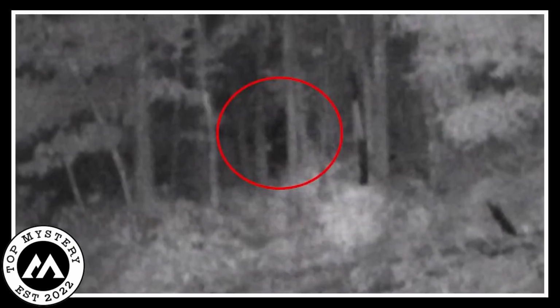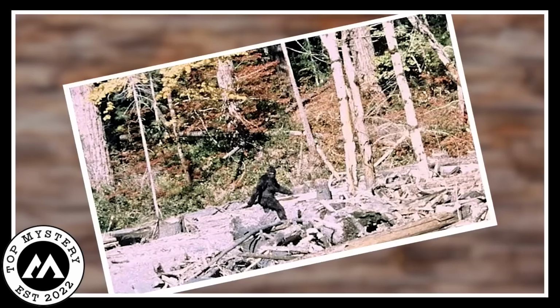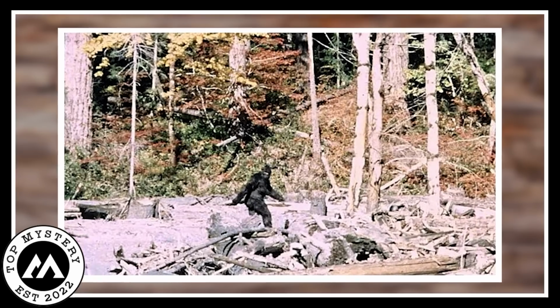It makes you think, could regular folks accidentally find surprising and hairy friends in places where you'd least expect them? The mystery is still there, making people think and wonder about the unknown.